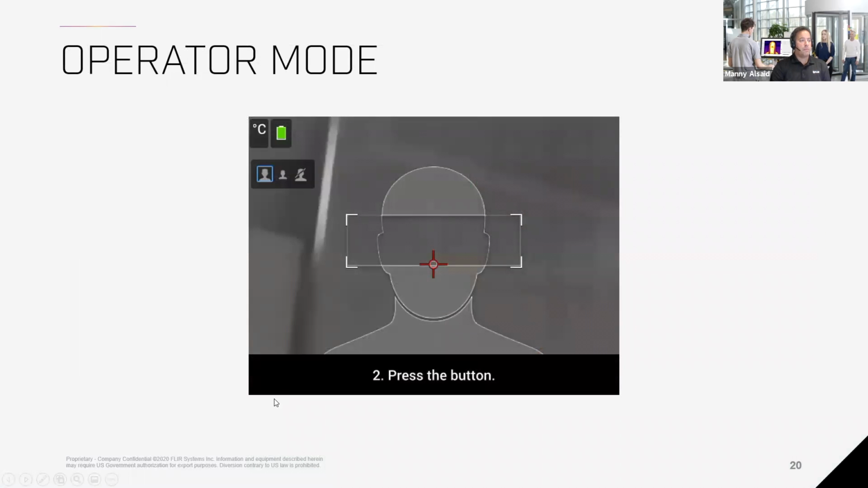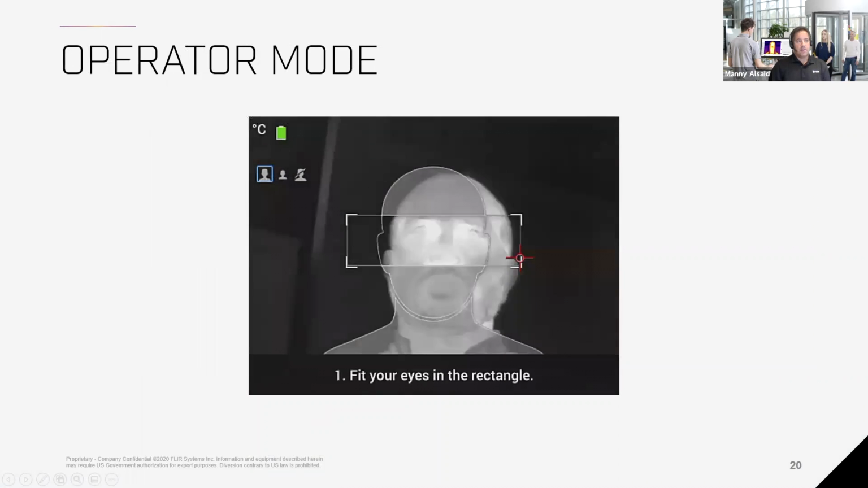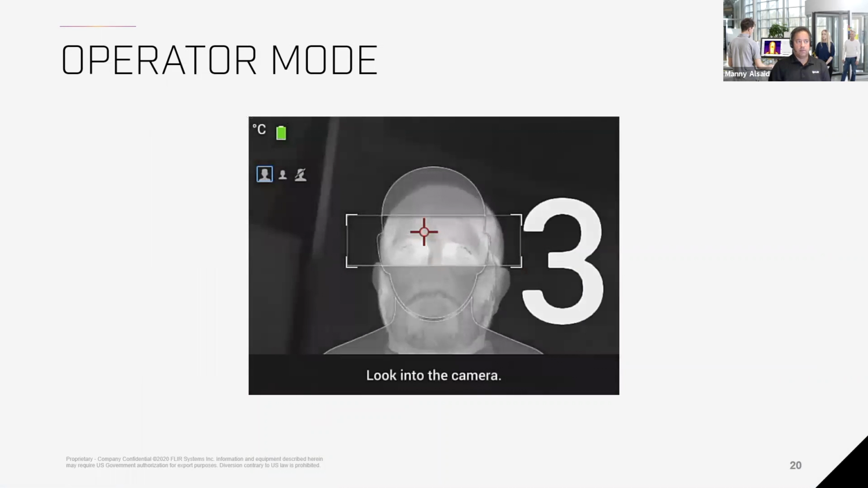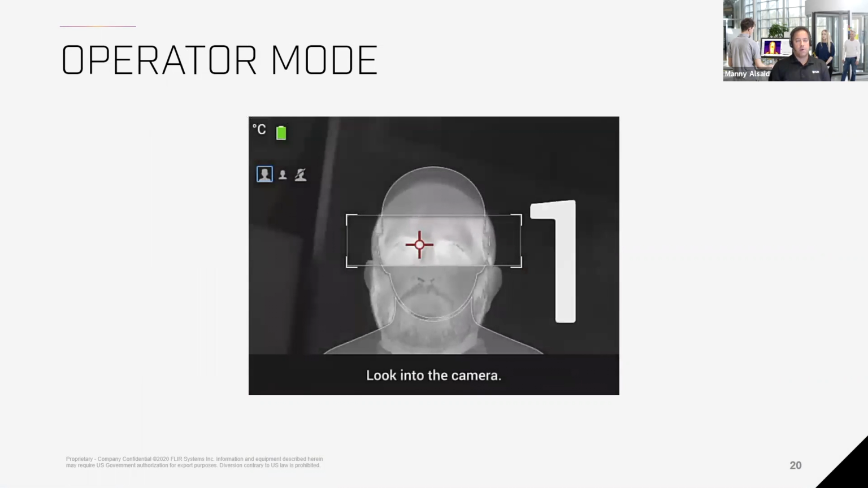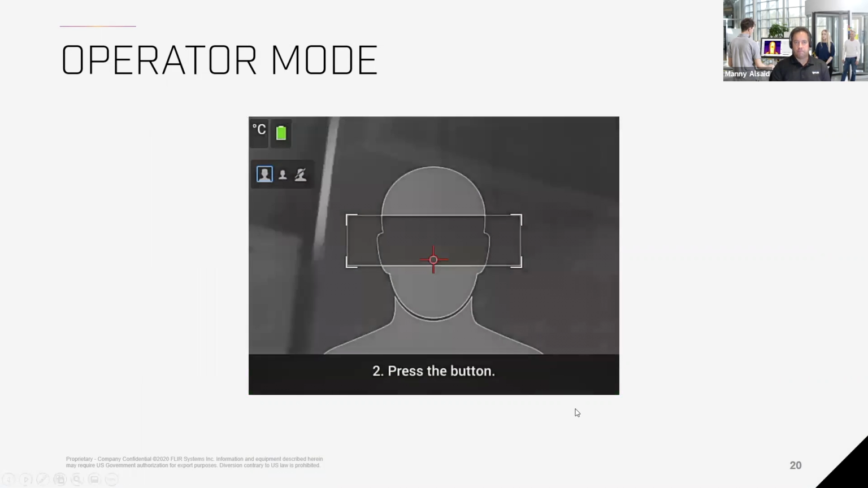In this mode now, the operator mode, which we introduced last week, that you can add onto your existing camera, you can have someone standing from a side and they can scan someone as they're walking in. The person places their eyes within the box that you see here, and they're checked to see if their temperature is normal and if everything is good.